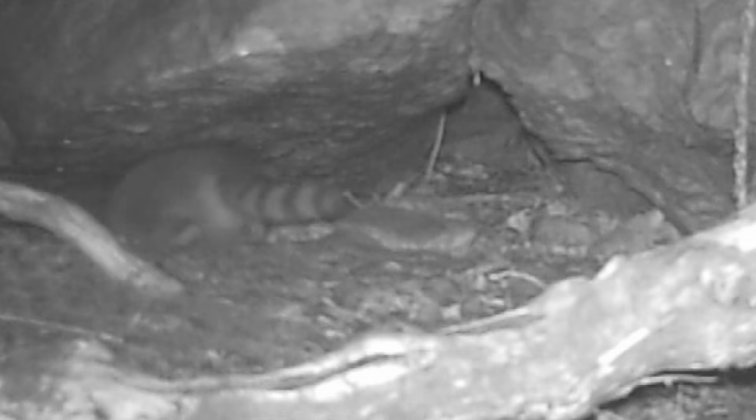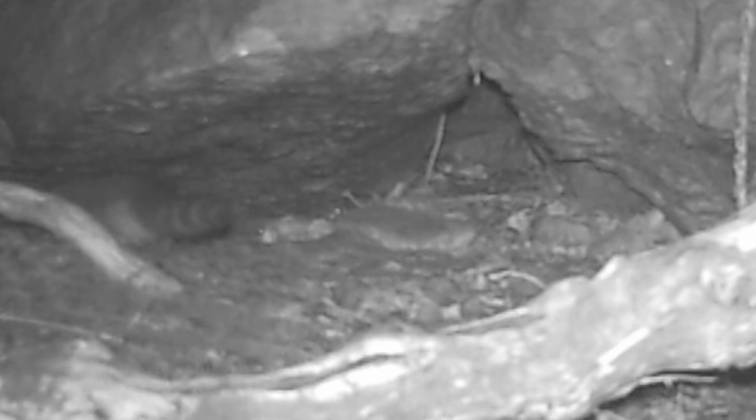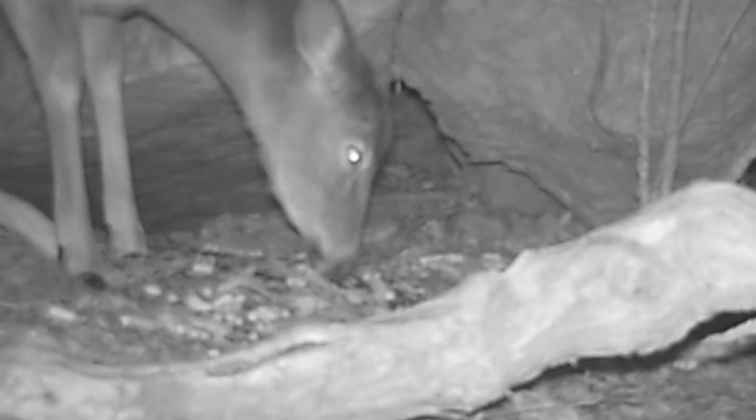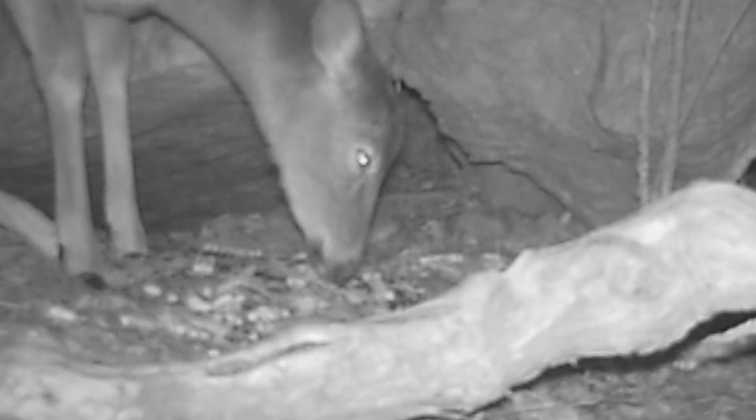And how are they going under the rock? Fooling around. Don't know what they're doing under there. Aggravating Dirty Dan. And they go plumb up under there too. Big old cave system in there. And of course there's the deer. They found this stuff too. No particular order on these pictures.